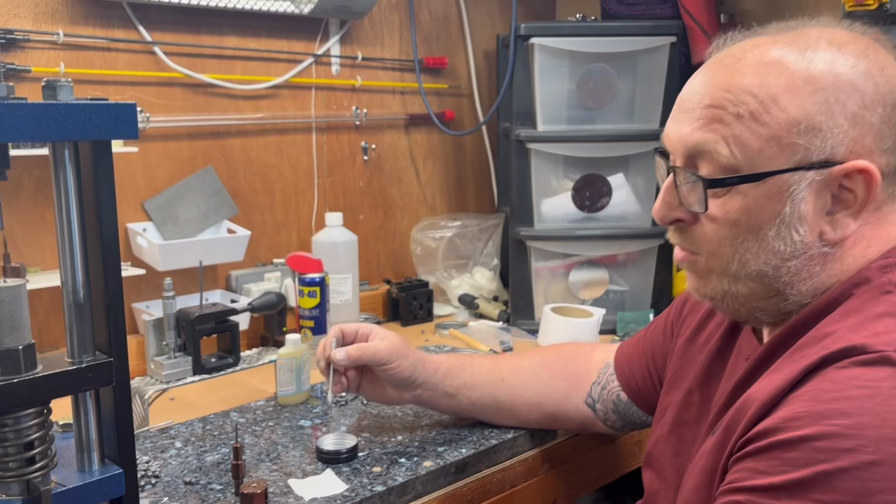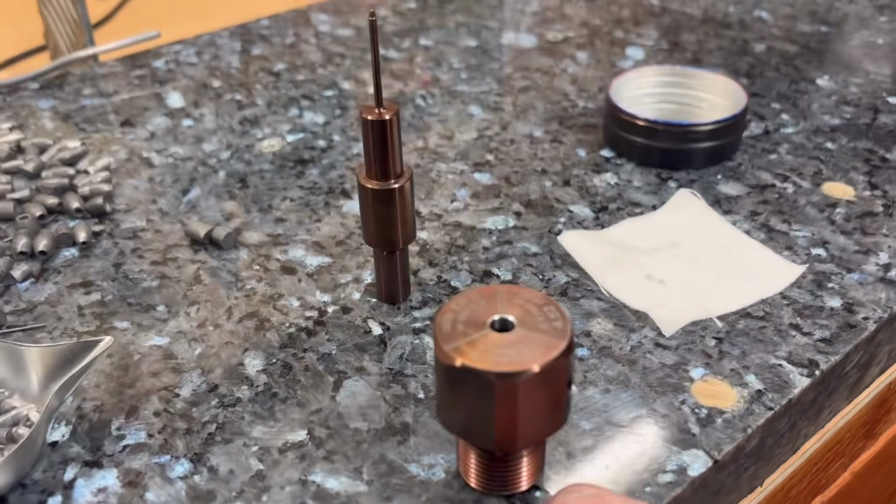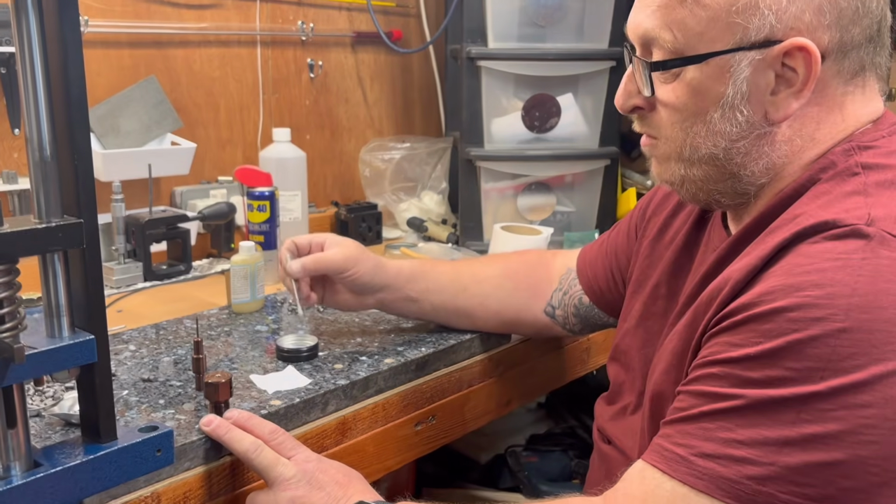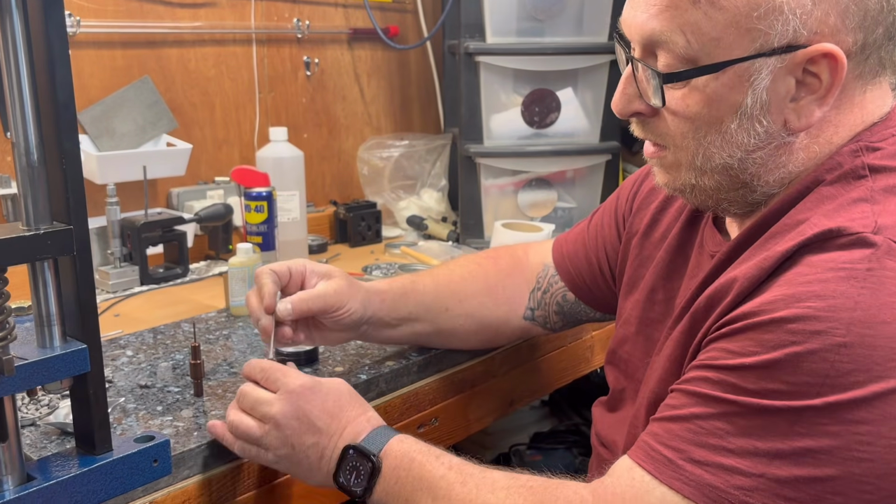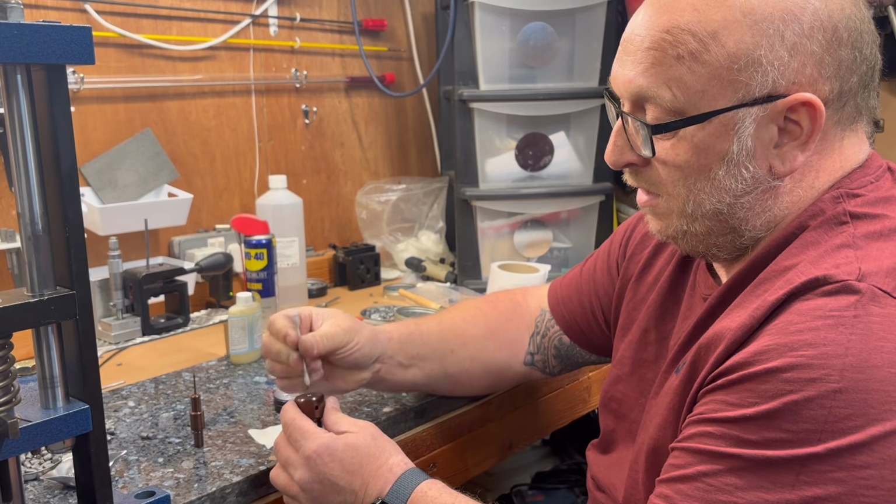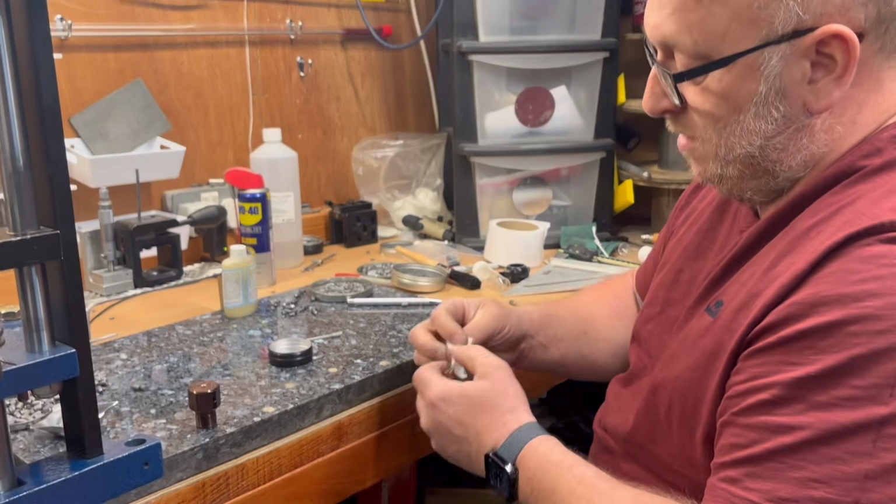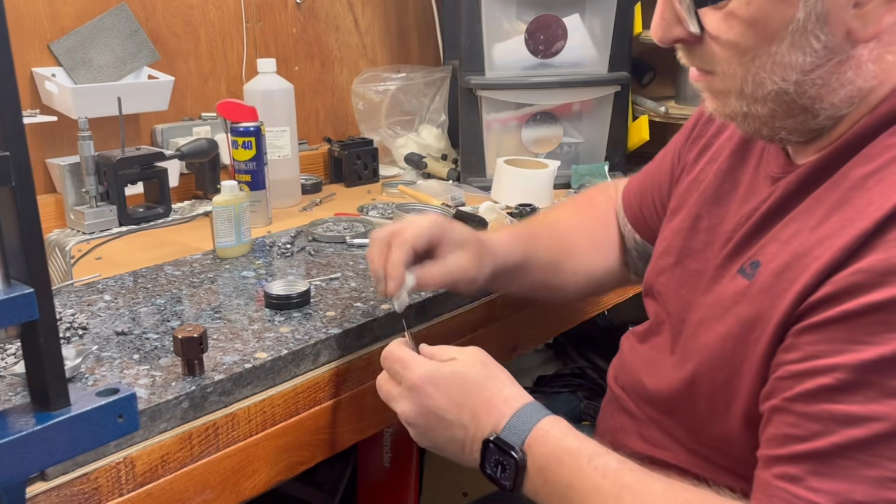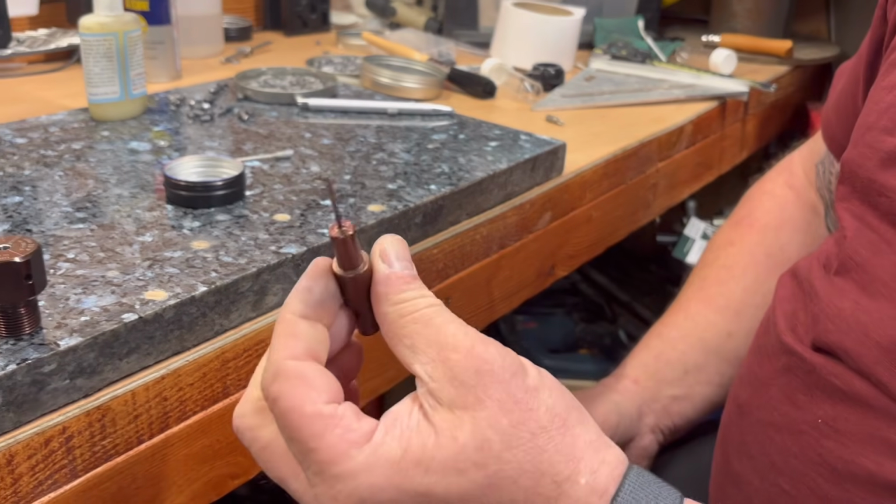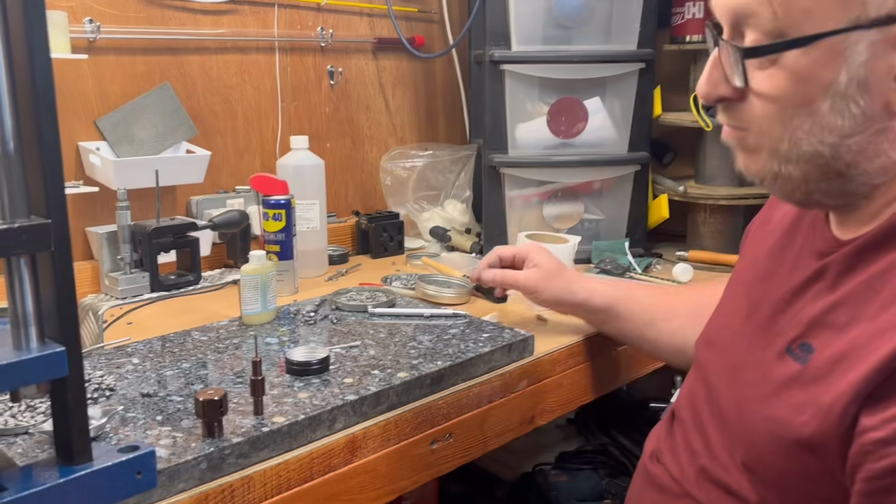So one of the most important things when you're slug swaging is cleanliness. You don't want any residue or any build-up of anything that's going to contaminate your slug, your die, or anything else. So what we do is give it a clean out with pure alcohol. Make sure there's absolutely nothing in there. Same with the punch. Give it a wipe. No need to dry this, it evaporates just about instantly. So they're ready to go into the press.